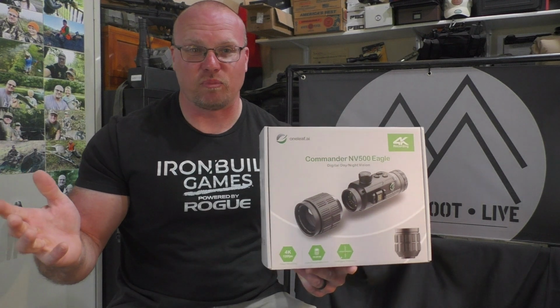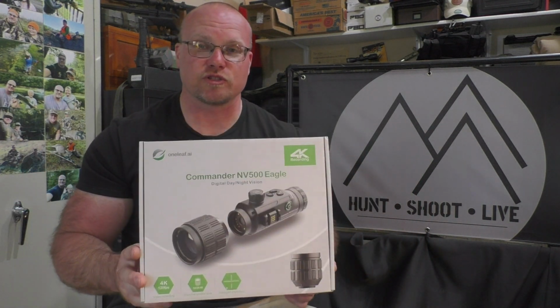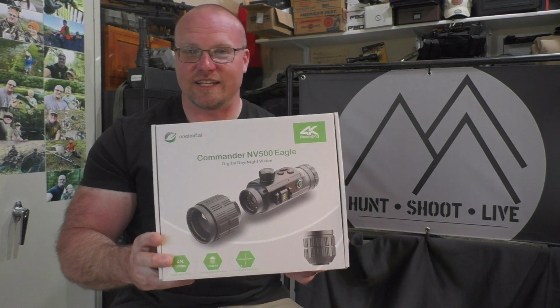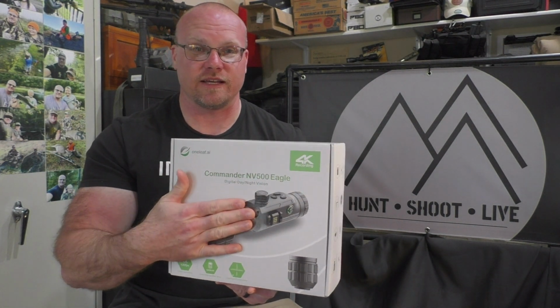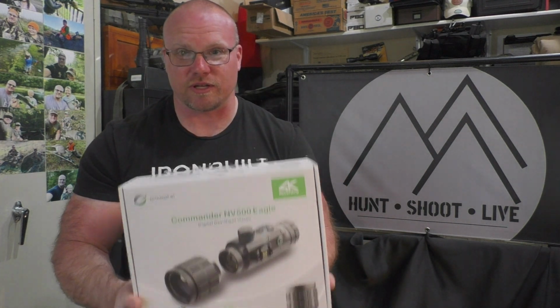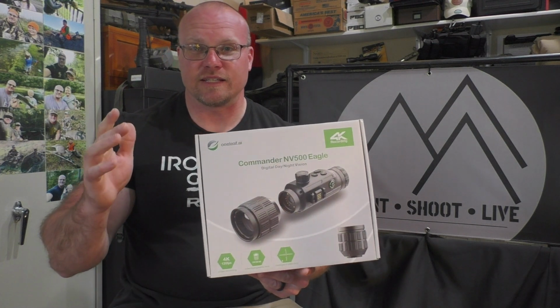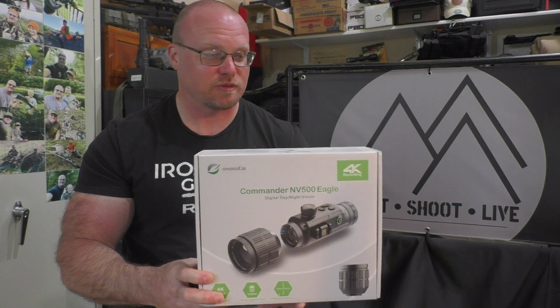Not that that was a big deal, but for whatever reason, they've put the upgraded Sony Starvis 2 sensor in the Eagle version. So it is not just an improved design for the NV500 as a whole, but the NV500 Eagle has the newest Sony sensor in it. You get more detail, and the improved low light performance is supposed to be significantly better.